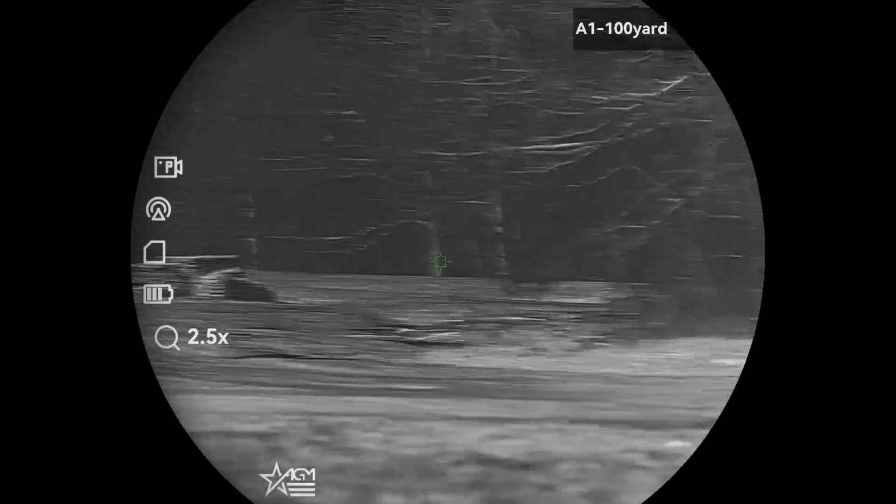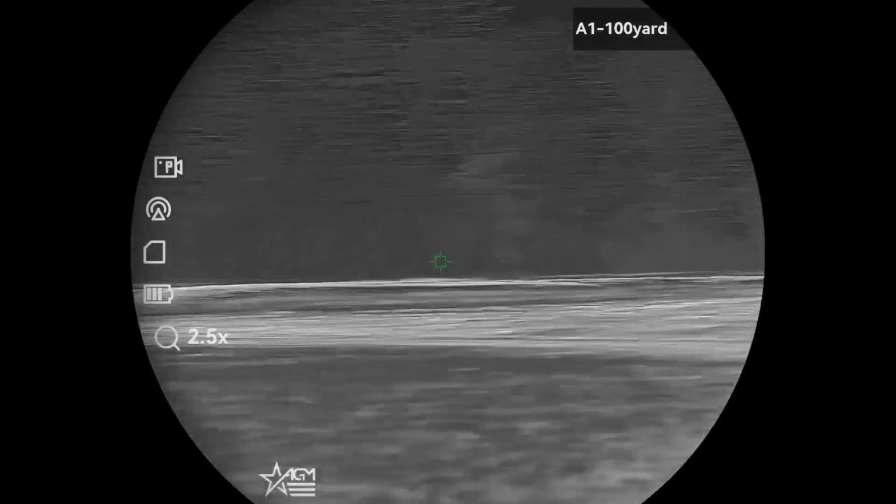I'm going to bring up one more quick point here. The previous 1280 that was on the market a couple years ago was about an $18,000 scope when it came out. One of the complaints on that scope is it too had a 30 hertz refresh rate. We sold a good many of those scopes.